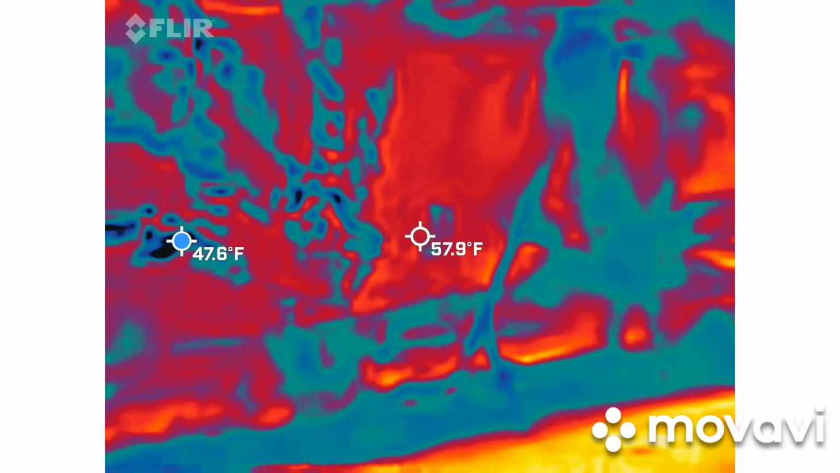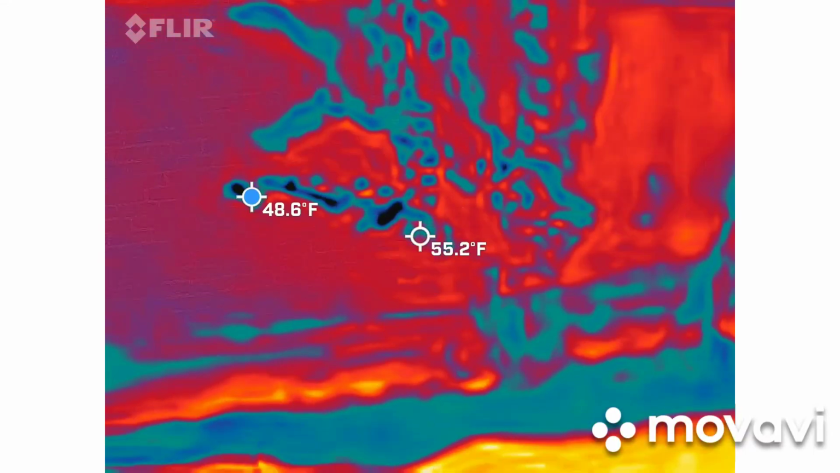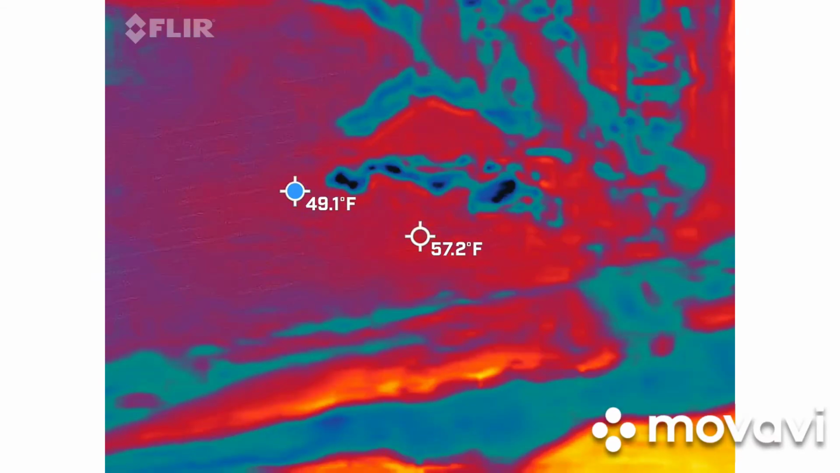Is he talking about this house? Yeah, these two. It's the oldest house in the city.